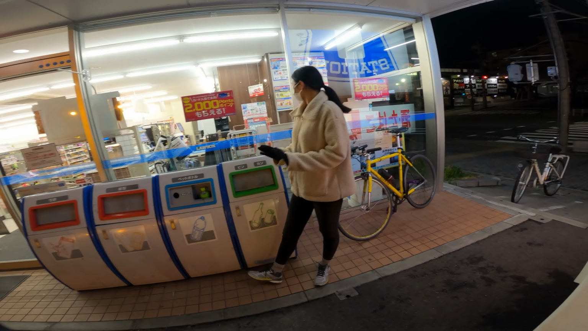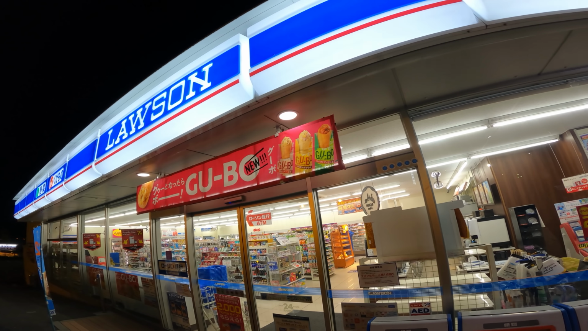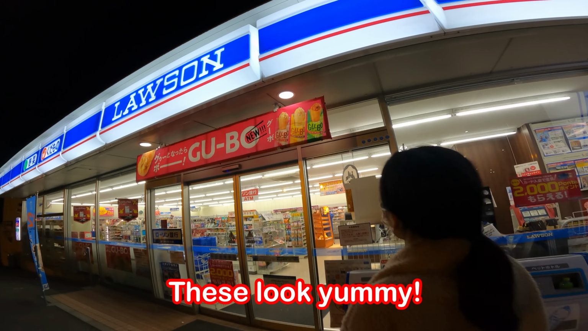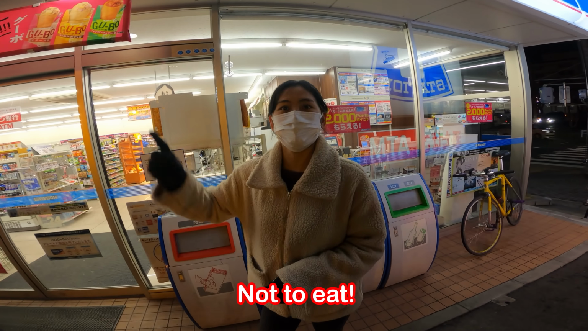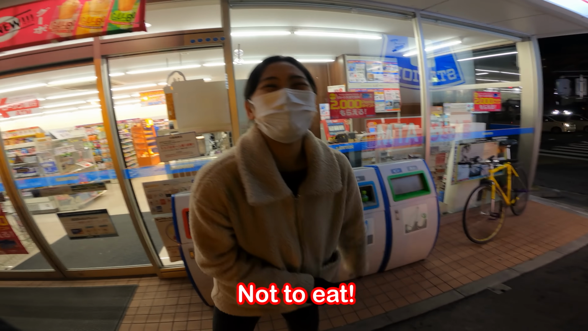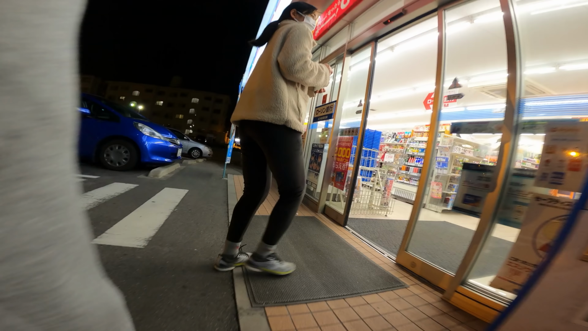So we're actually stopping here at the convenience store really quick. And wow, these look really good actually. These are like little mini pizza pockets. Oishisou ne. We gotta pay our Wi-Fi bill.